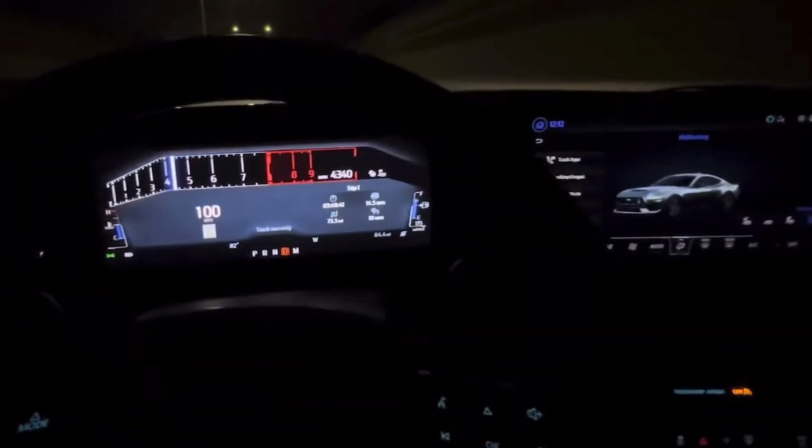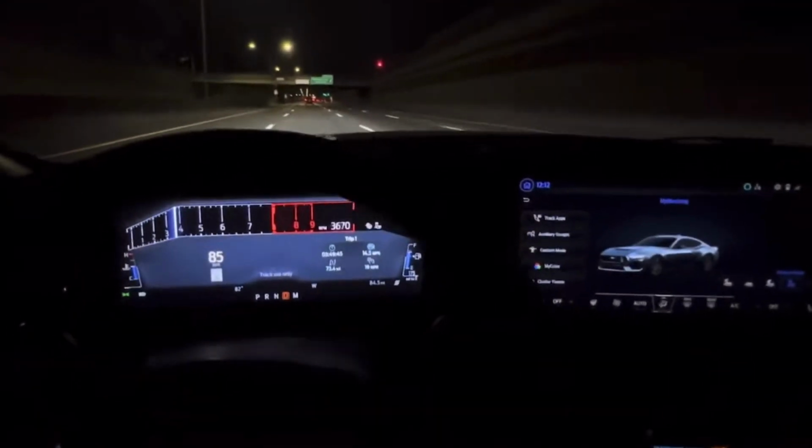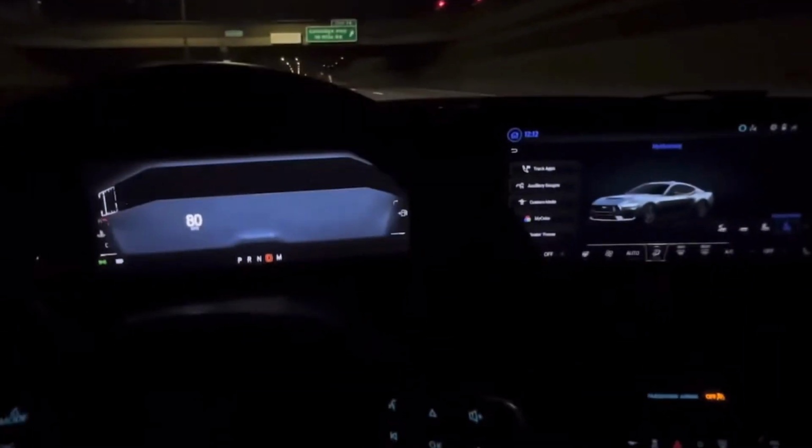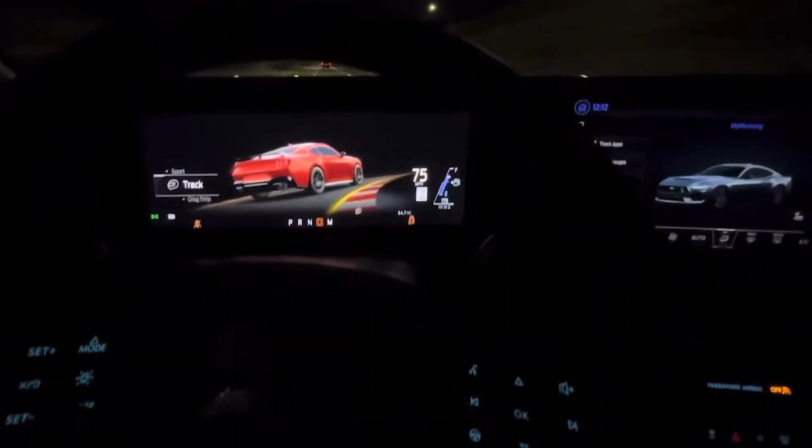I, for one, am just sharing the point of view drive, the night point of view drive of the Mustang 5-liter Coyote V8 with the active exhaust. Pure sound, sounds absolutely amazing.